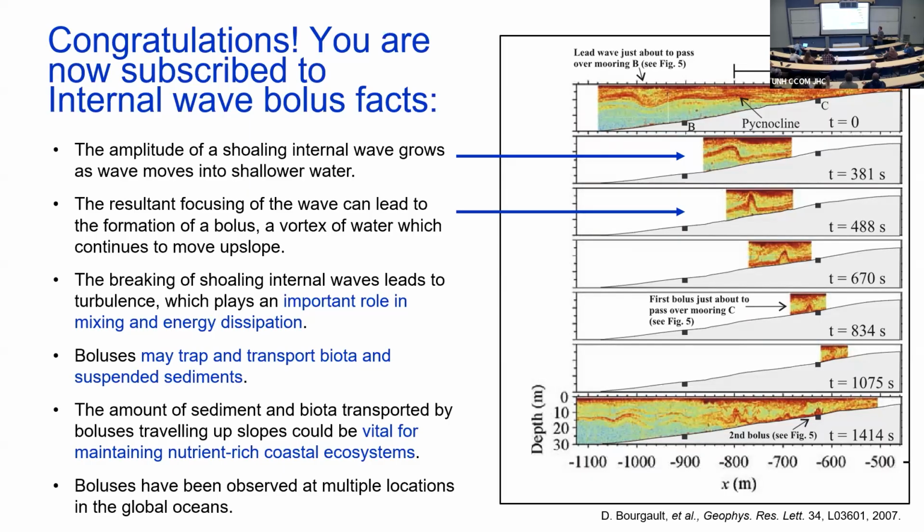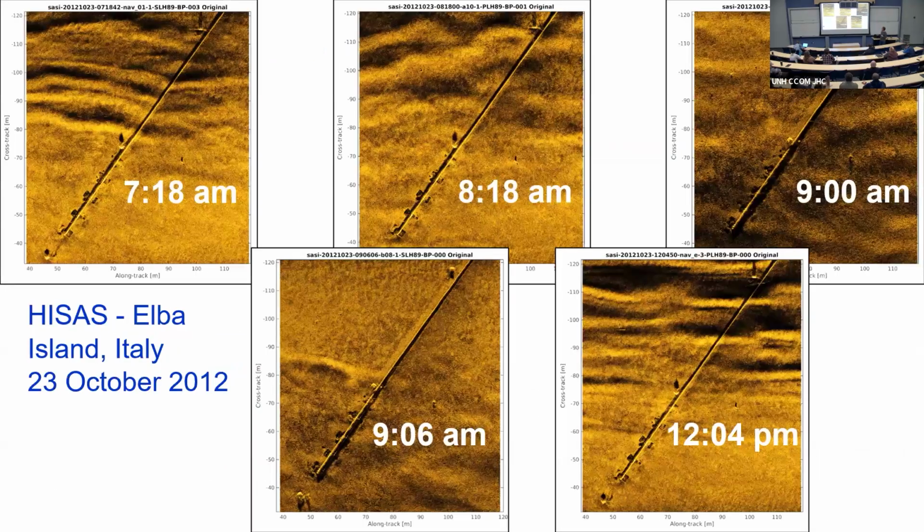And they've been observed all over the place, and I'll show you a lot of examples coming up. So this is Roy's data, again from Elba. It's a different location than before. Just to orient you, this is a pipeline. I've worked here as well. I'm not going to tell you what comes out of this pipeline, so don't worry about it.